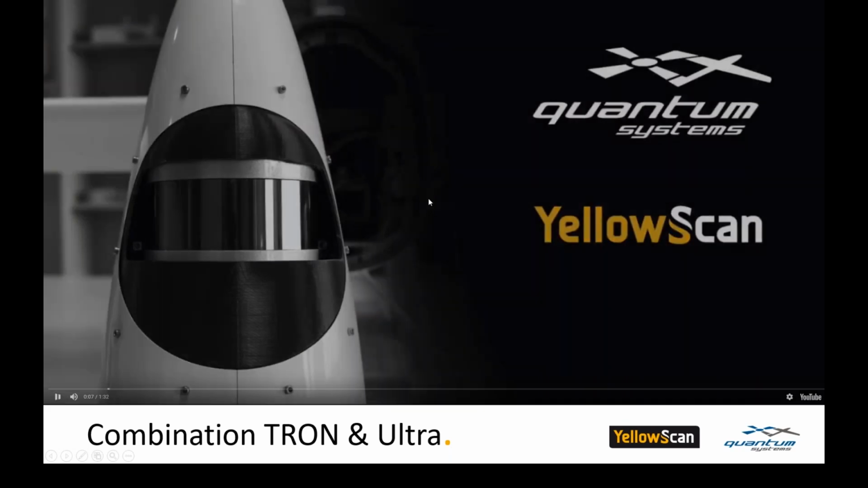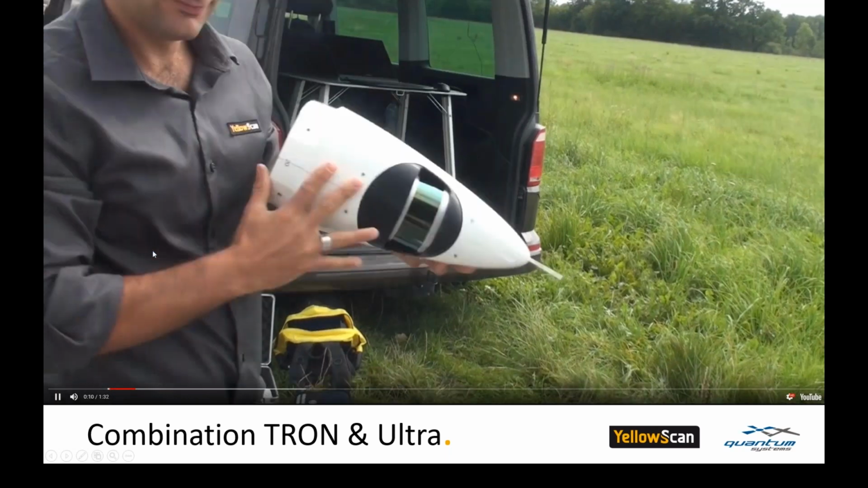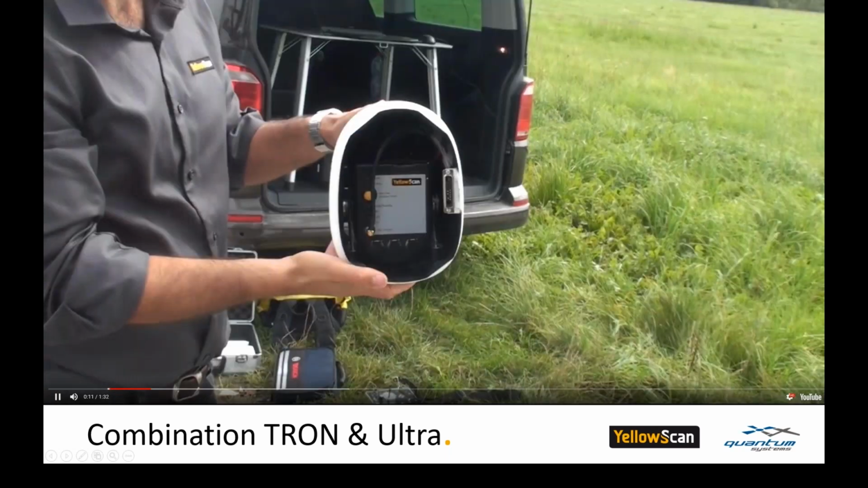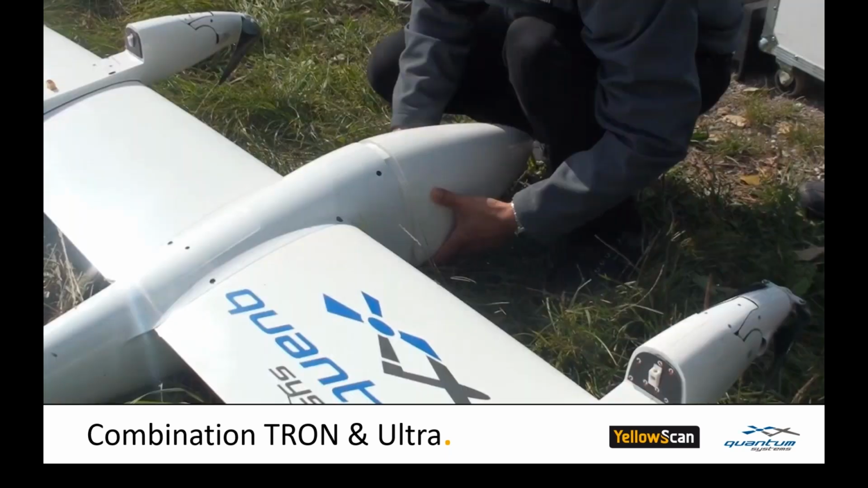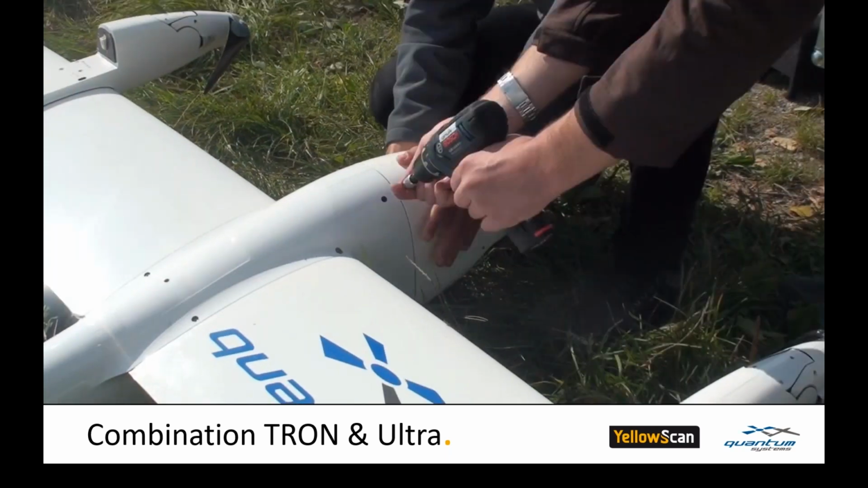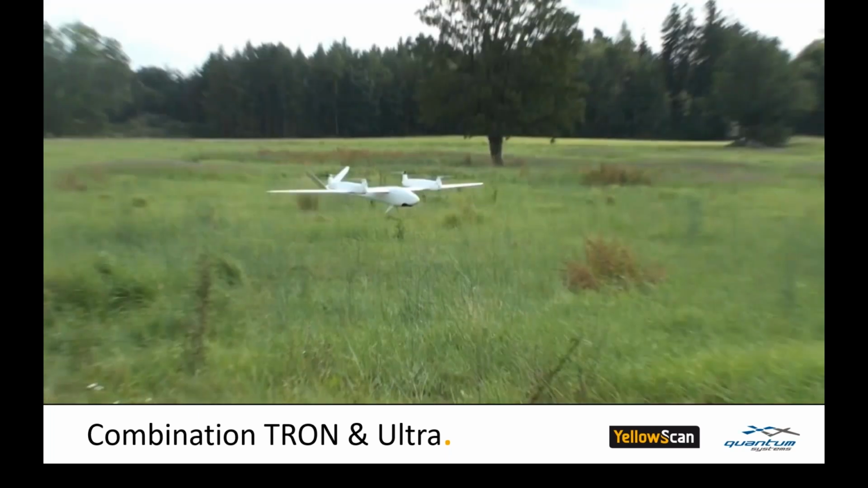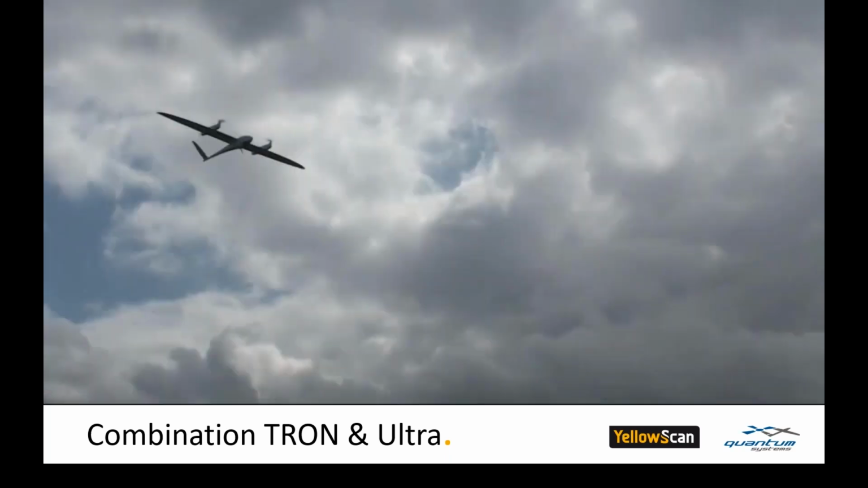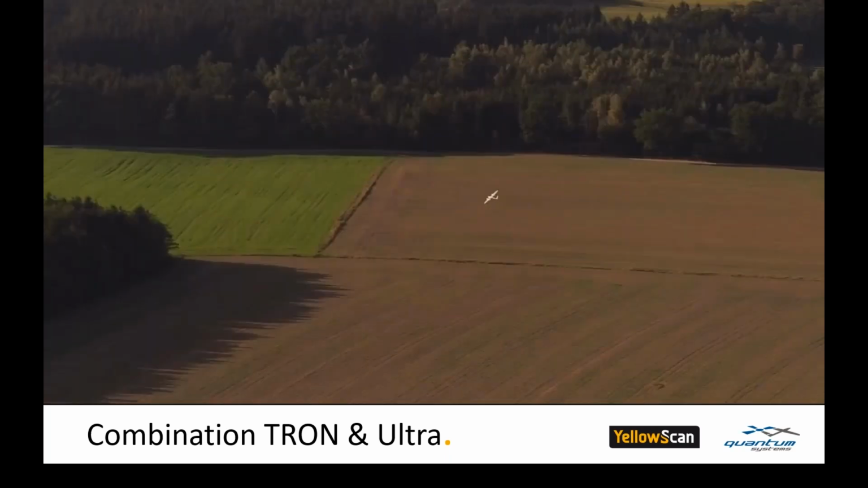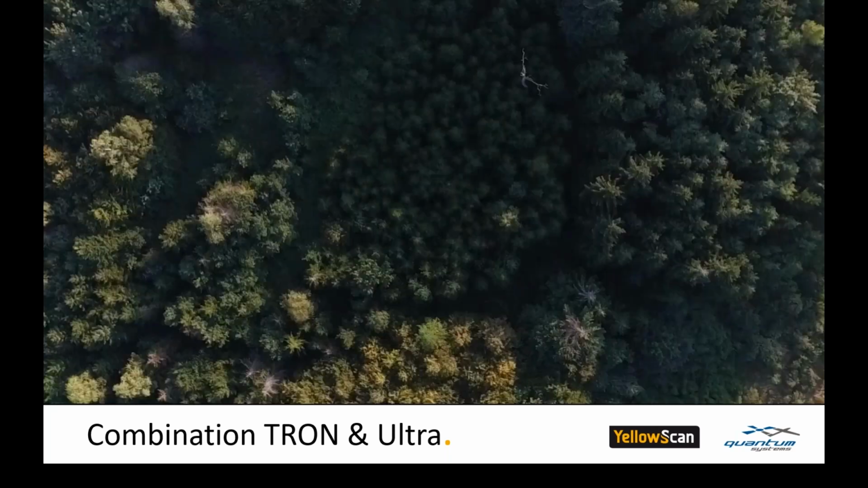Now let's have a look at the video, showing a bit more about this technology. Here we can see the nose cone with the integrated YellowScan Ultra. It's connected to the aircraft with 4 secure screws, and then the takeoff is just one single button press. The aircraft is doing autonomously a transition, and then it's on automatic flight mode for around about 90 minutes.